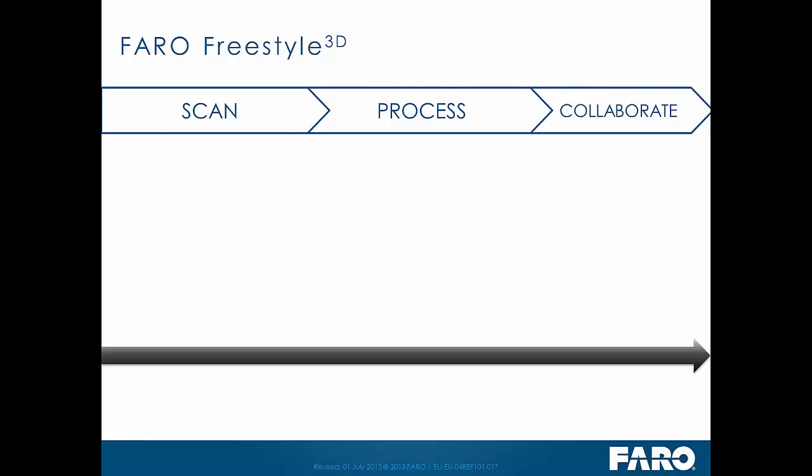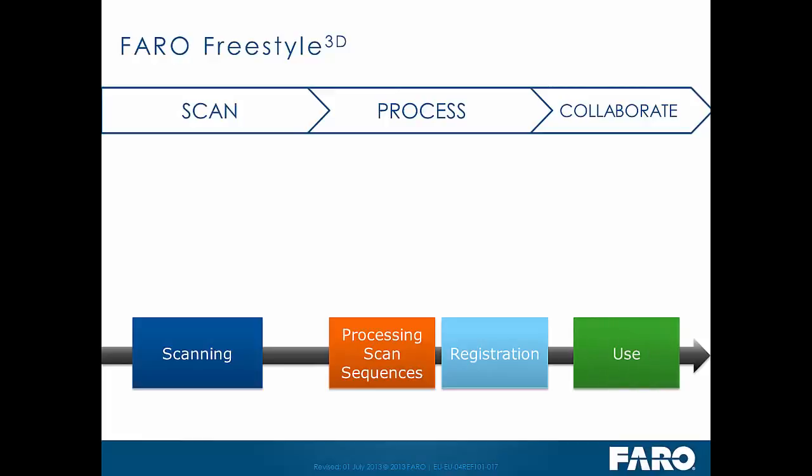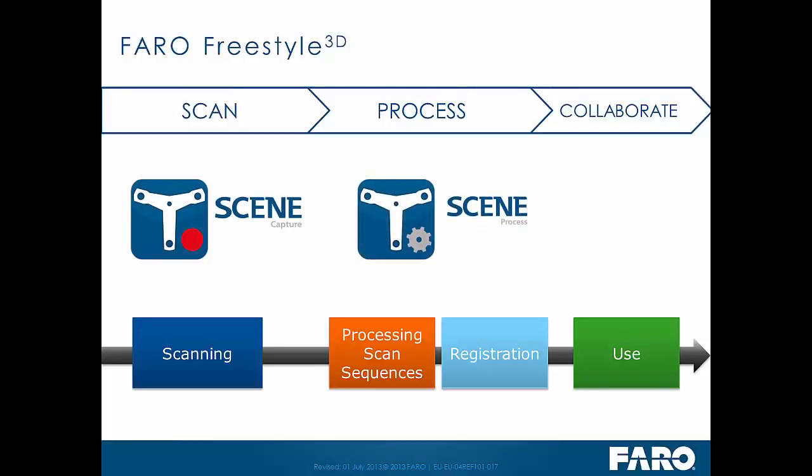So, for the workflow, if we're just using the Freestyle, we do the scanning, we then process those scan sequences, we then go through a process of registration, and we then use that data to collaborate. To capture the data, we use a new piece of software called Scene Capture. We then take that data into Scene Process to process our scan sequences and perform the registration, and then we share that data through WebShare Cloud.